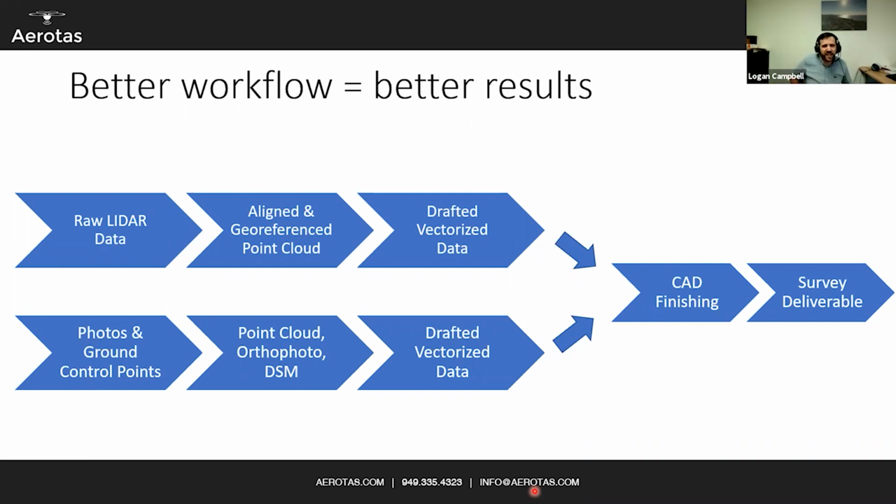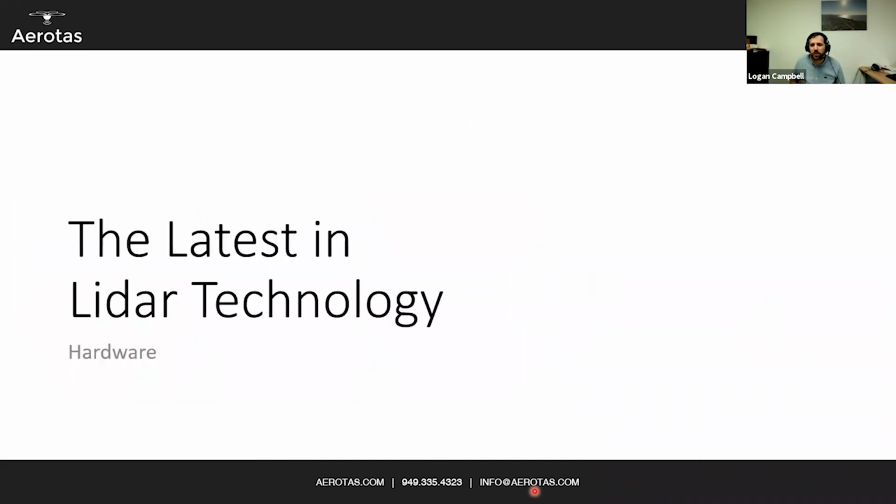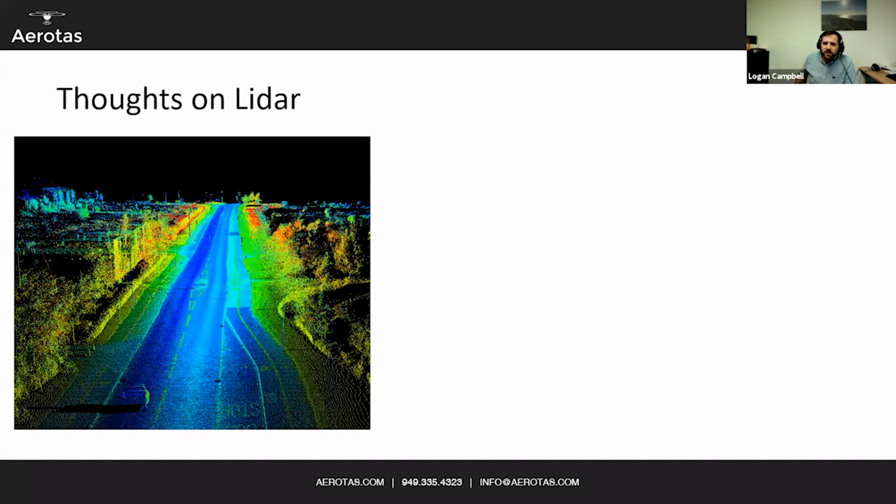All right, so that's the high-level workflow of what we're going to be going into. But next, let's jump into LiDAR technology, the current state of LiDAR technology, what it looks like, and where it's going to be going in the next year from a hardware perspective, at least. So what are our thoughts on